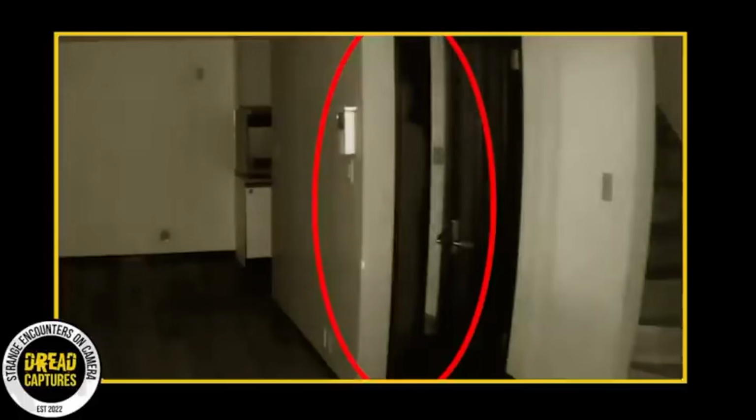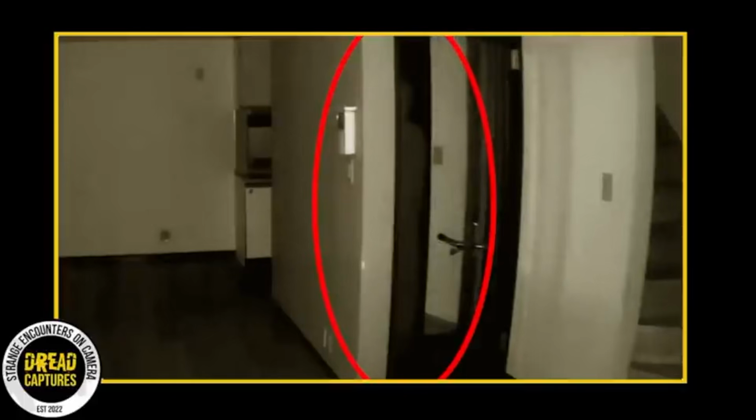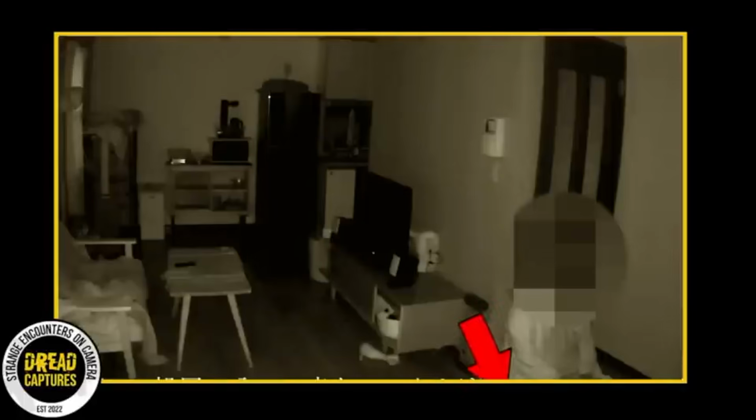Is the residence truly cursed? Did he indeed capture supernatural phenomena on camera? I'm very curious about what you guys think.